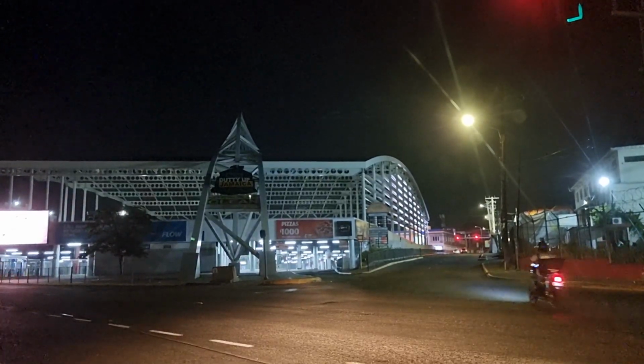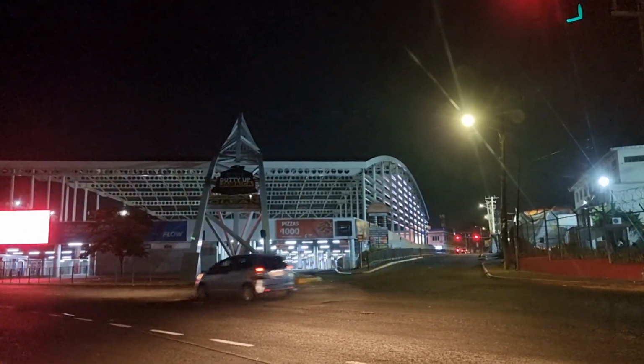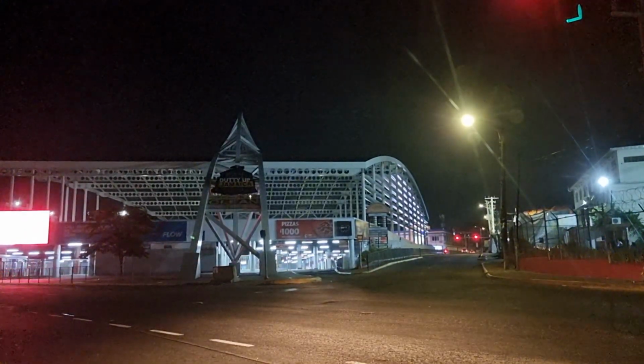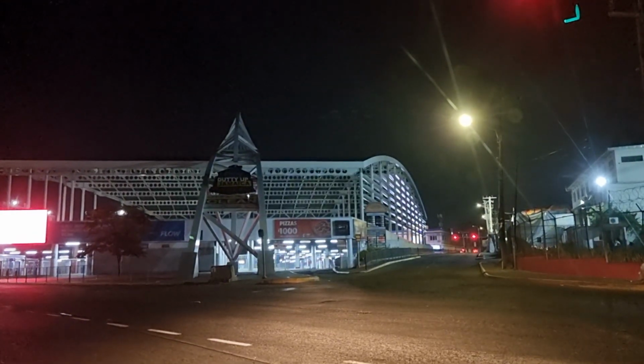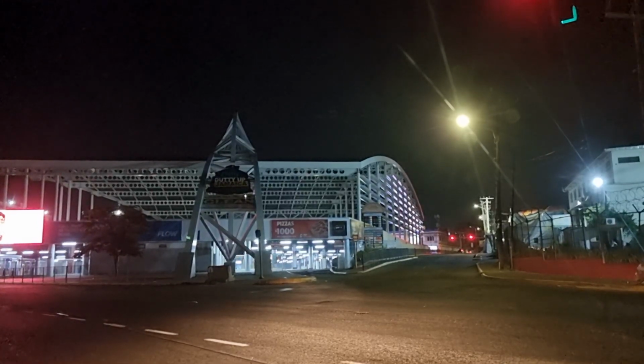Transport center is empty. You know, a few taxis on the road making their final spin. So this is another night drive, Waltham Park Road to Halfway Tree, showing you guys around the place.